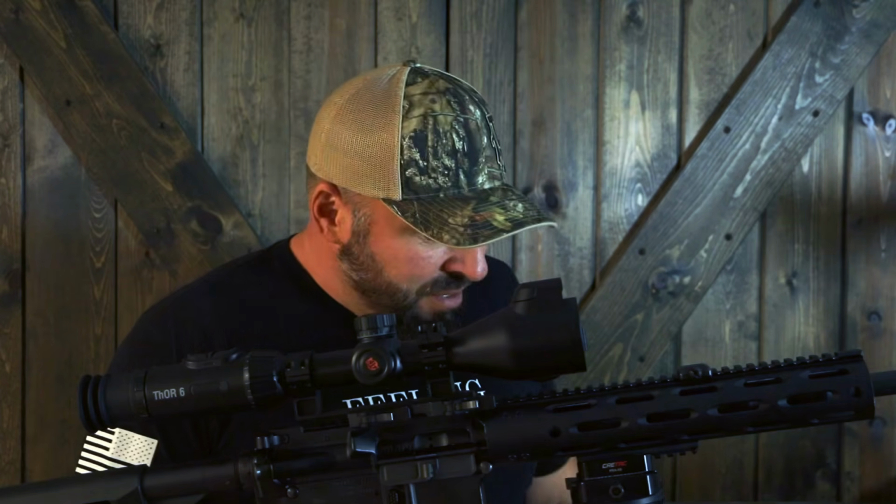Now this next part is where some of you are going to get more use out of this than I am personally. It's your 3-24 magnification and zoom capabilities. Up here in Northwest Ohio, it is extremely flat. I am personally not taking shots over 200 yards simply because of the danger in taking those longer shots and that round leveling out. There's just too many risks up here because you don't have the dirt backstops. You don't have things in the way as far as terrain to make sure that shot doesn't carry. So I'm not zooming in a whole bunch out here. I'm waiting for them to get in close.